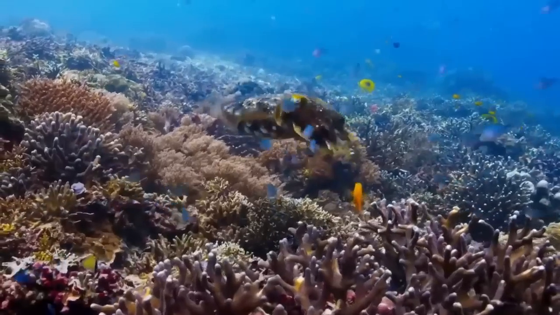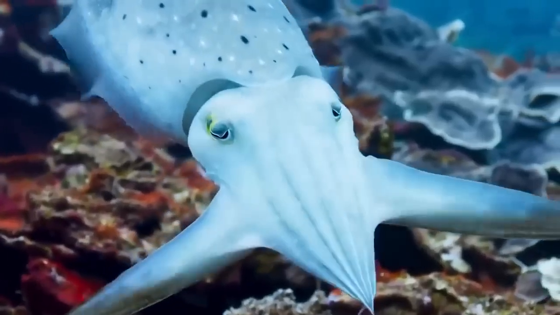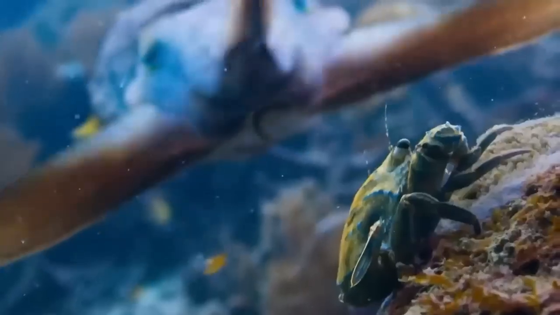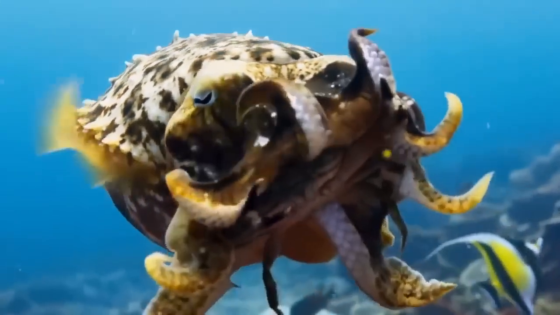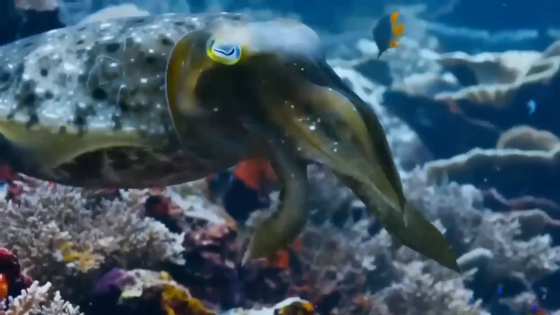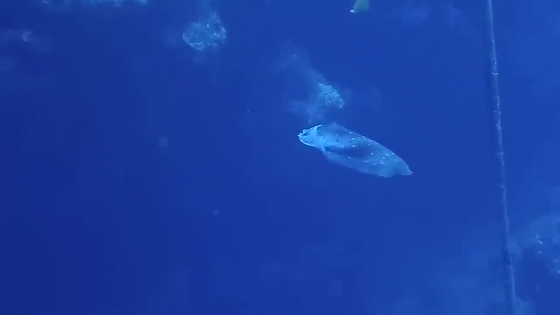Have you heard of cuttlefish or cuttles? These little guys are actually fish found in deep parts of the ocean, and they're known to be highly toxic. But let's not focus on their dangerous side for now. Instead, let's talk about how incredibly unique and fascinating they are. Just take a look at their mesmerizing colors and reflections. It's no wonder they've been nicknamed the disco cuttlefish. And that's not all. They even have a way of hypnotizing their prey before attacking. It's truly a wonder to witness.